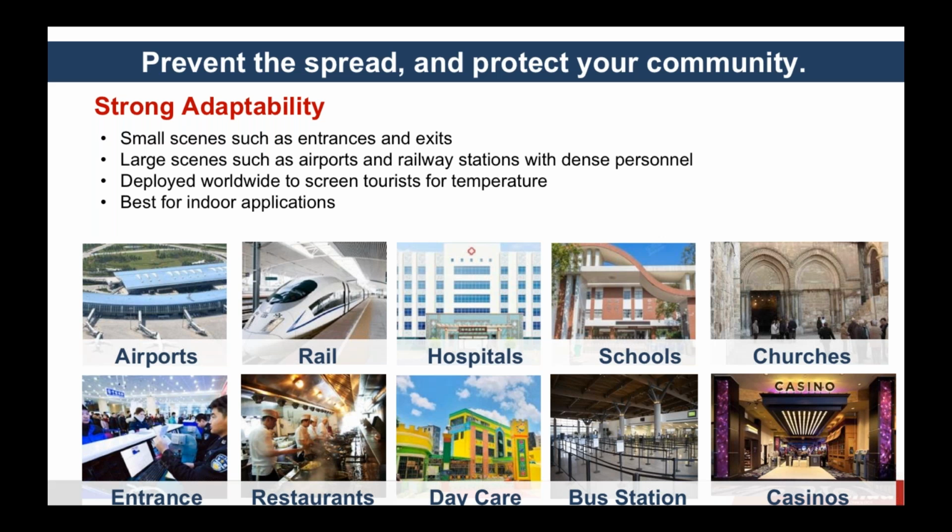So with the thermal temperature solution, businesses can feel more at ease knowing that if an employee, a visitor, or a customer has a temperature, they're going to be getting an alert before that person is able to enter the premises and possibly infect other people. And additionally, the employees are going to feel much better and more confident, either when they're at the workplace or possibly when they come back to work after all of this, so that a safe work environment has been implemented.